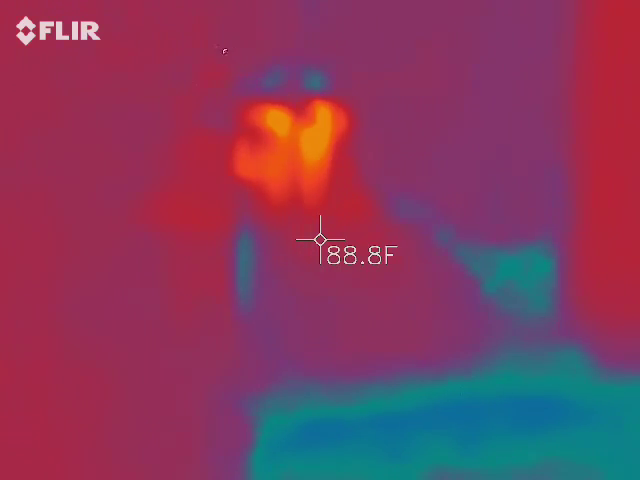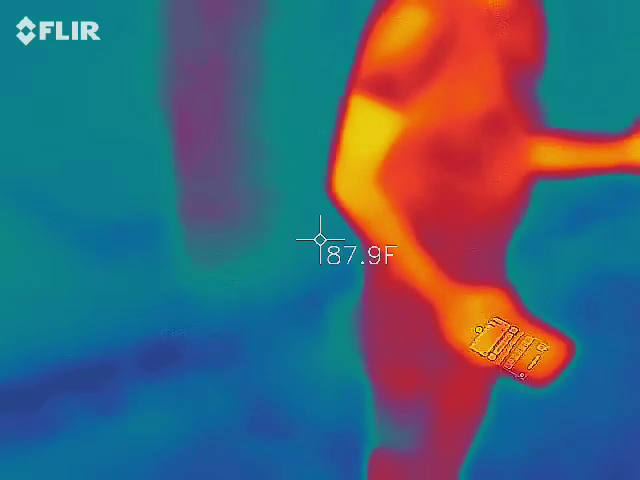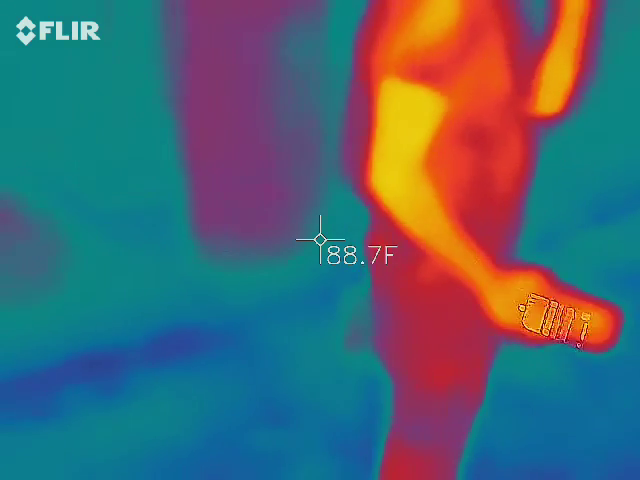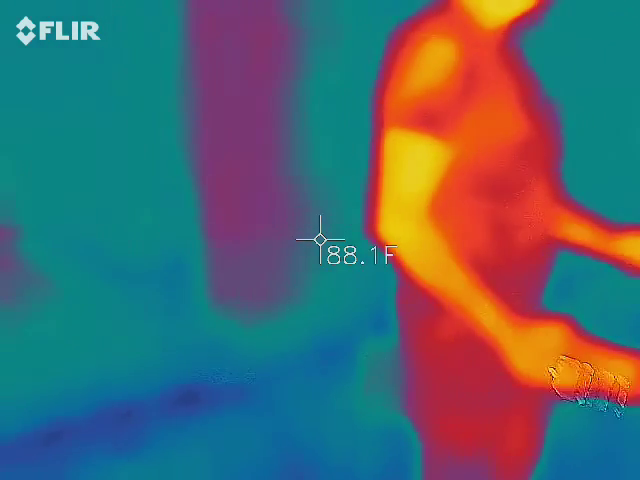Where did the wind come from all of a sudden? I know. That's pretty crazy. I don't know. This is normally the quietest place in Charleston. So we'll be done quickly.